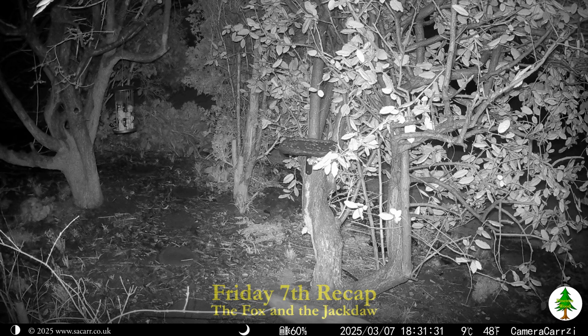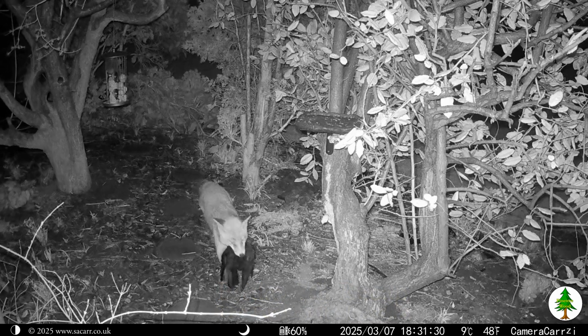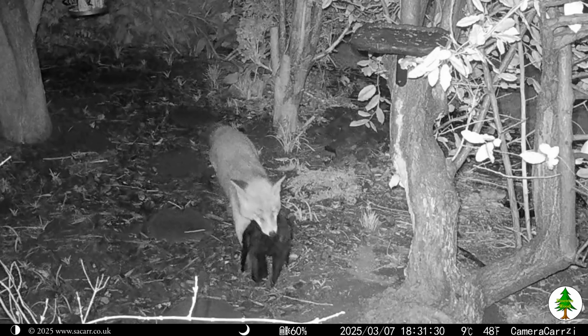On the 7th, the fox was kind enough to take a dead jackdaw off the lawn. What's better is that he carried it past the camera so I could see.